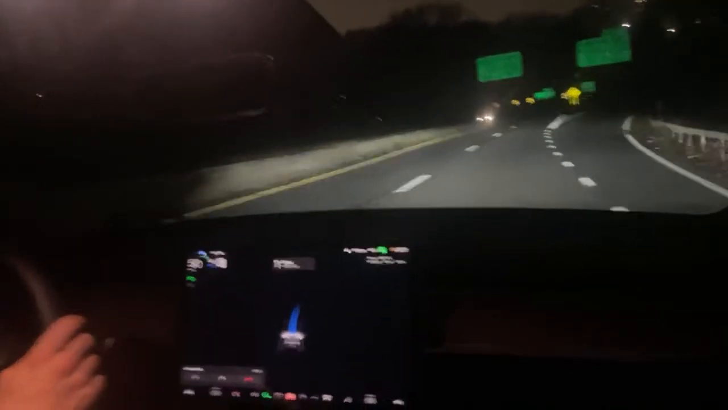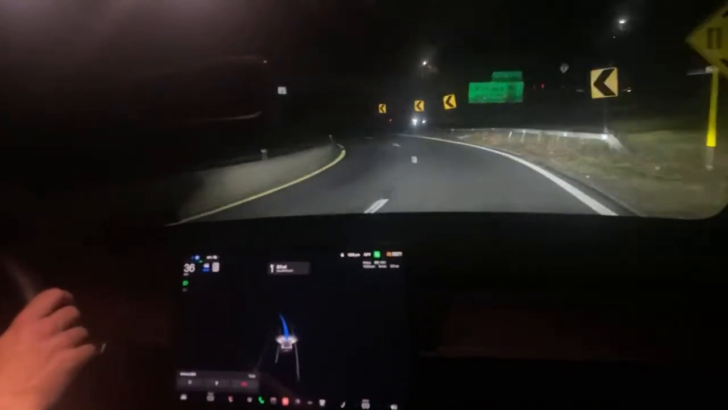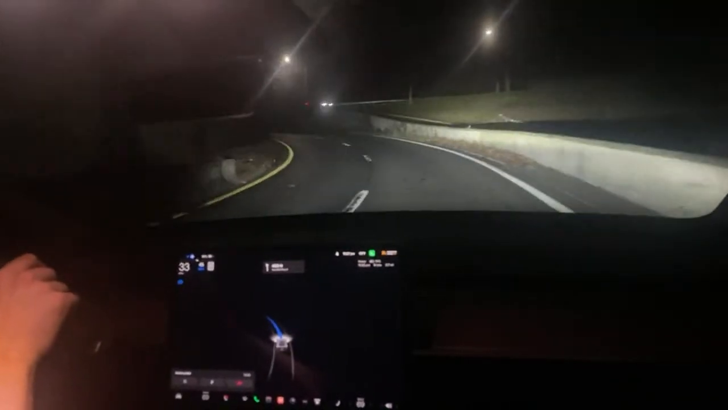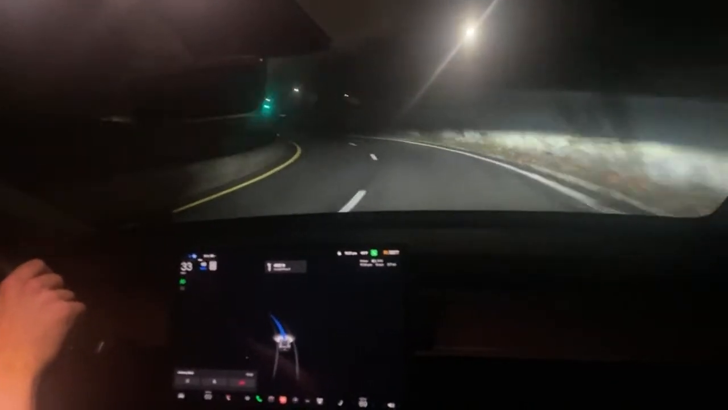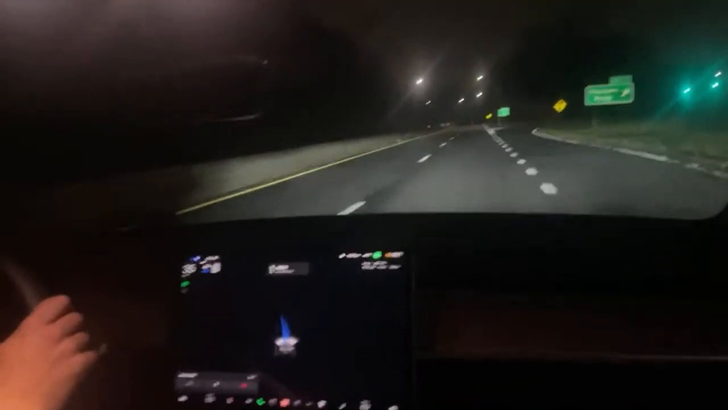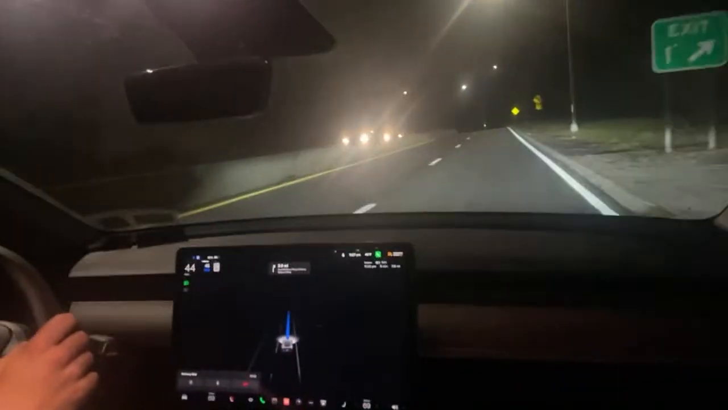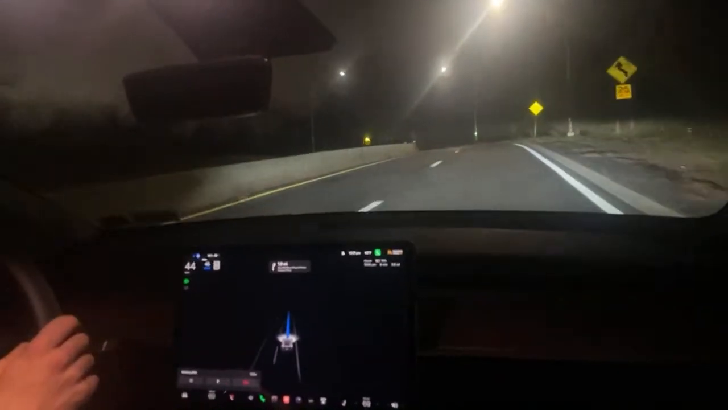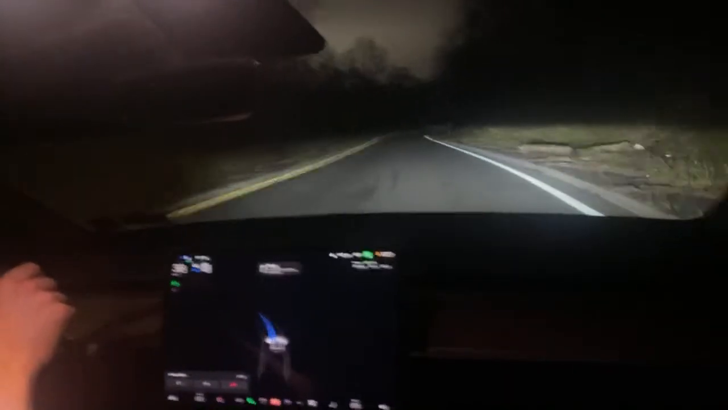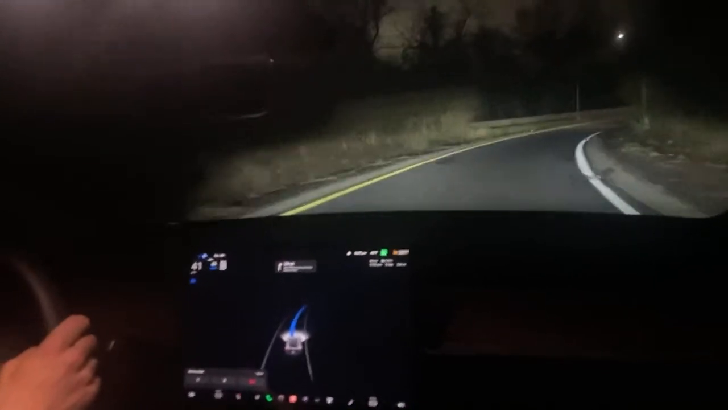We're in a pretty dark area over here. We're slowing down for a pretty big turn. Let's see if it turns on the high beams again. It usually turns on the high beams by itself when it gets pretty dark, and then it turns it off in well-lit areas. All right, it says 45 miles an hour, but I see 25 miles per hour for this turn here. Let's see, high beams came on. Oh, we're down to 37.